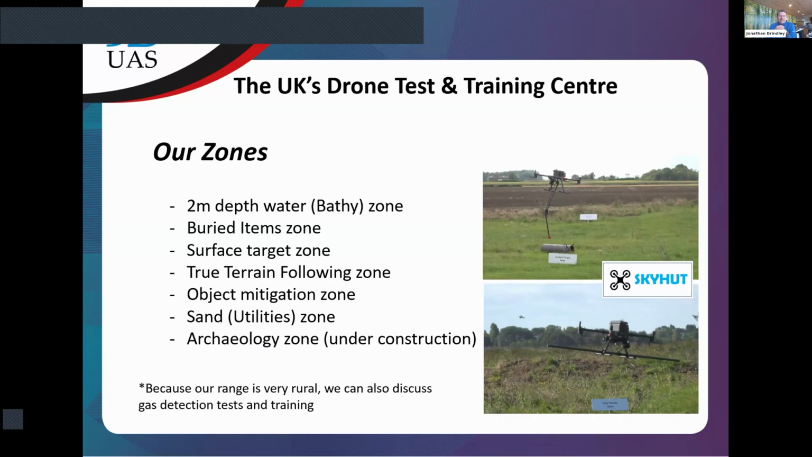We also have a sand utility zone with several different pipe sizes in terms of diameter, and also plastic, not just metal. And we're also looking at now, again, if you've seen the post that we sent out, you would have seen the 30-ton JCB digger and our tractor out there just digging stuff up. I say ours, it's actually the site's. And we're hoping to have the ecology zone up and ready. And as I said there at the bottom, not forgetting, we are very rural, so we can talk about gas detection, and we can maybe mimic some of that stuff as well.